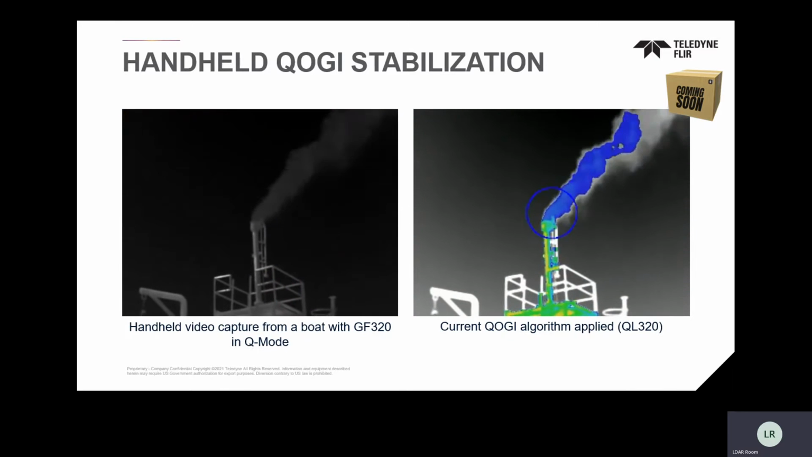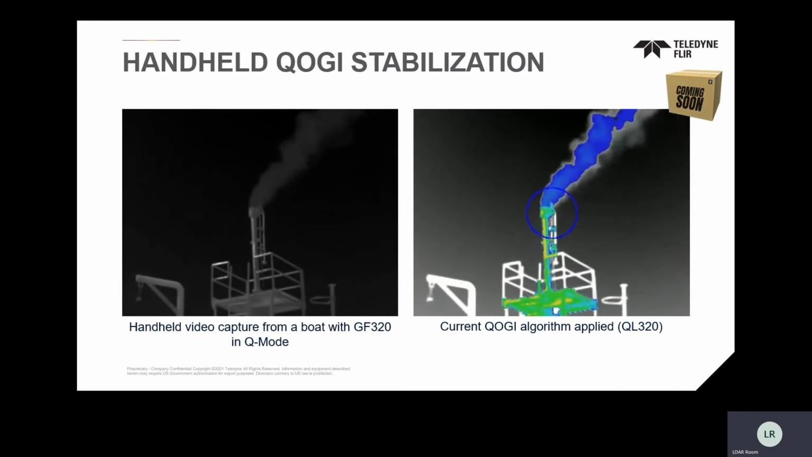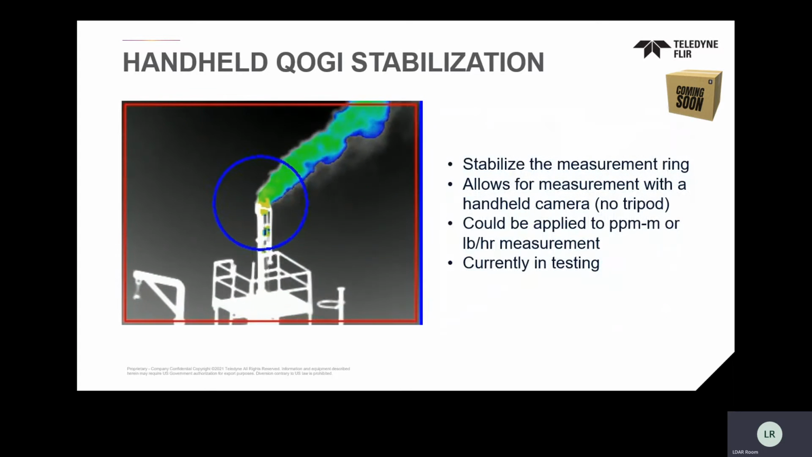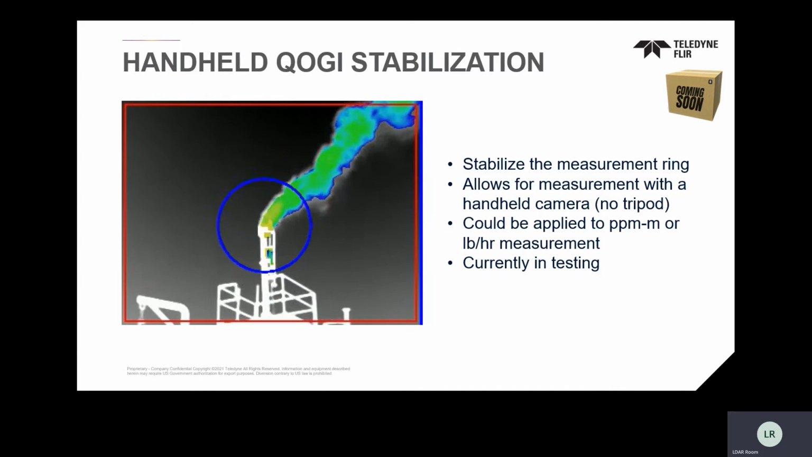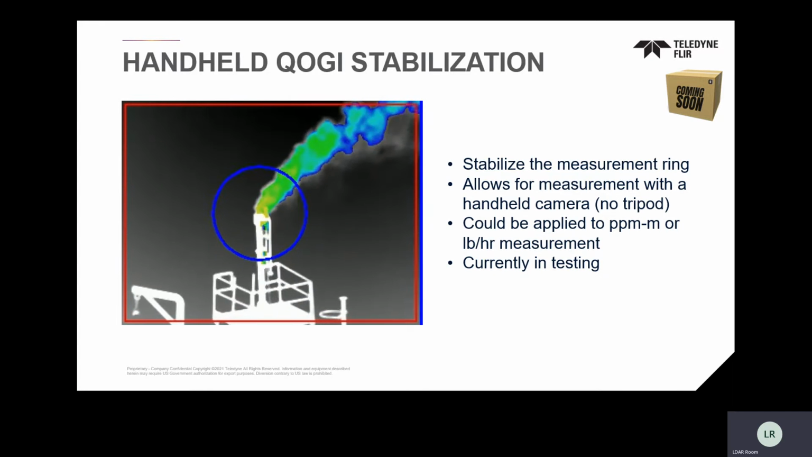You can actually see this is moving around. You see all this multicolor here. It's having trouble finding that. But as the Providence team stabilize the ring, you can see they get rid of a lot of the colors right there on the stack that were challenging in doing that.